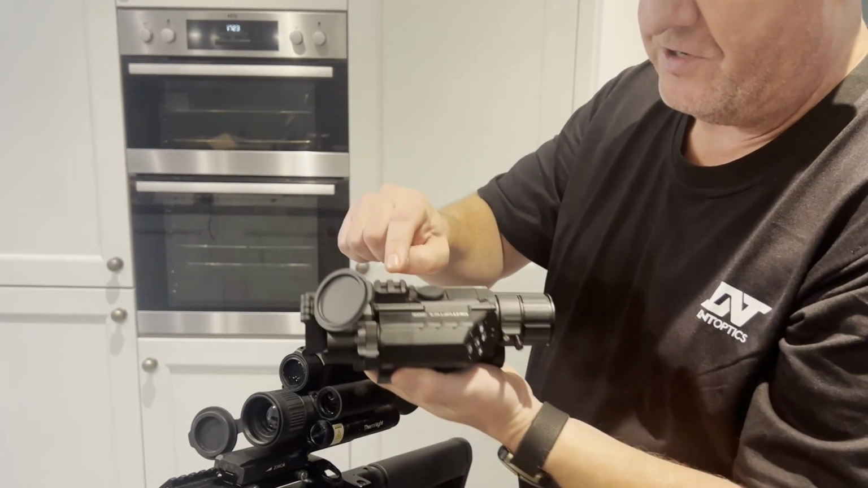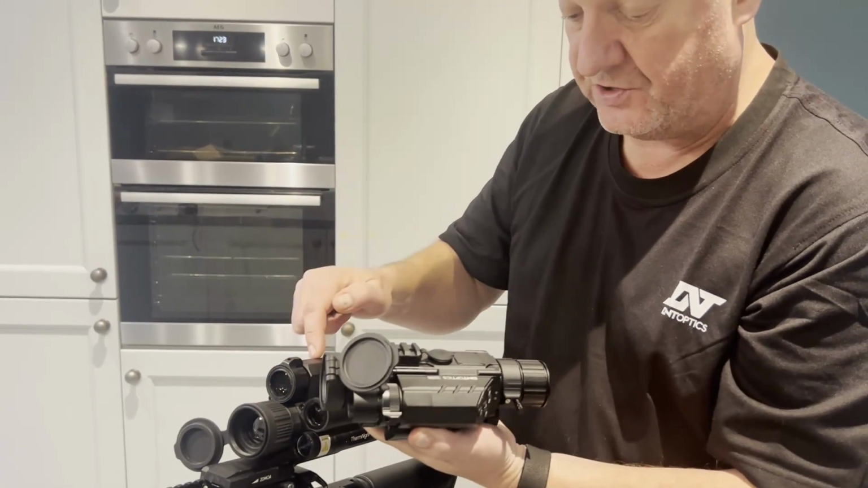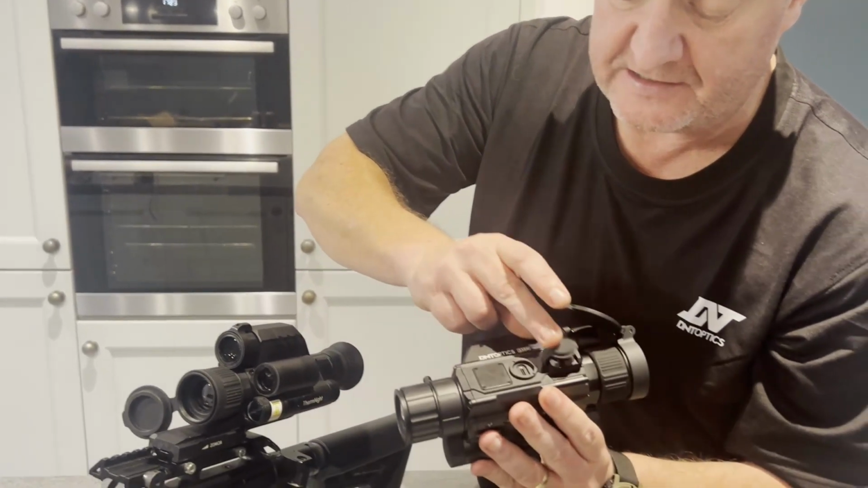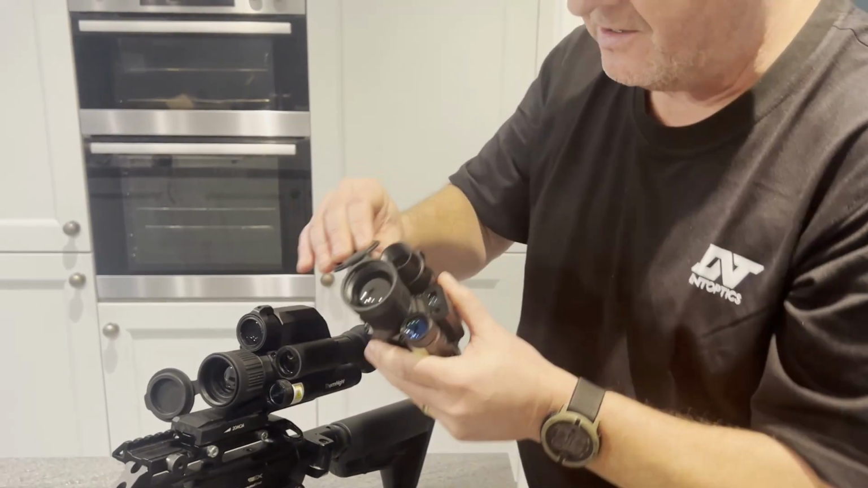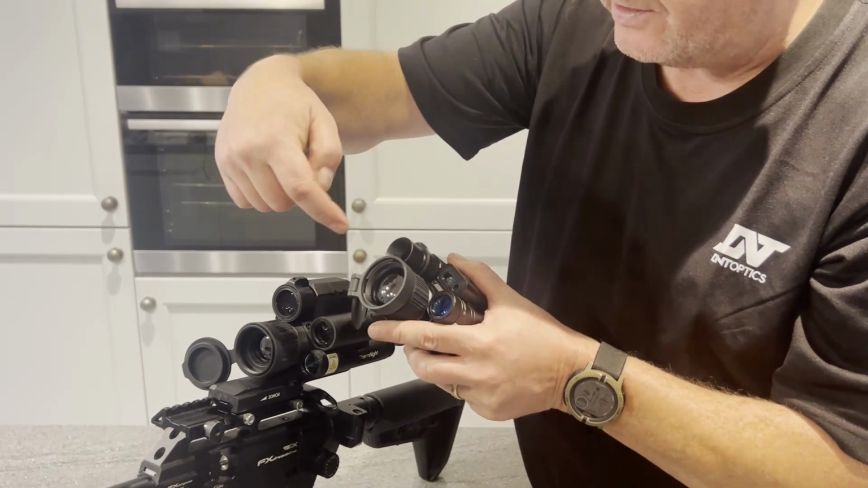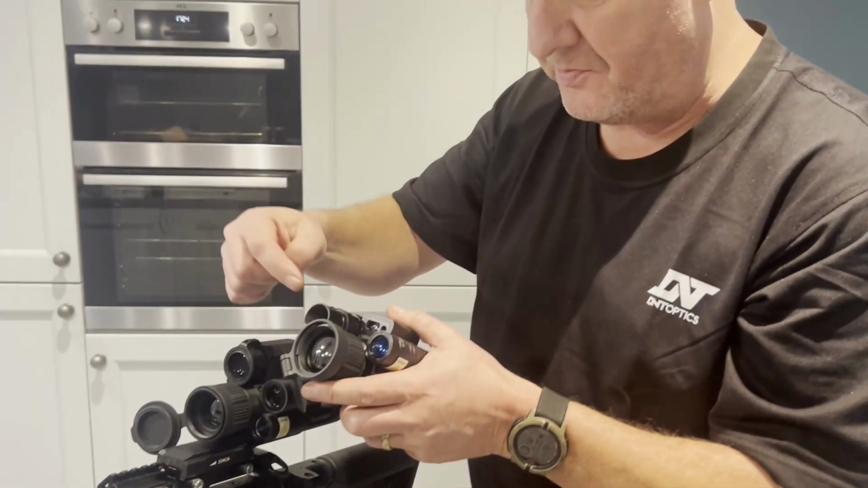You can move that out of the way. You've got a Picatinny here, as you have on the previous 225, and this is where the USB connection goes in. So that's the same as the previous one. But that little sunshade there, it's threaded inside as well. So my guess is, if you want more of these, you're going to be able to purchase them to bring it further out.